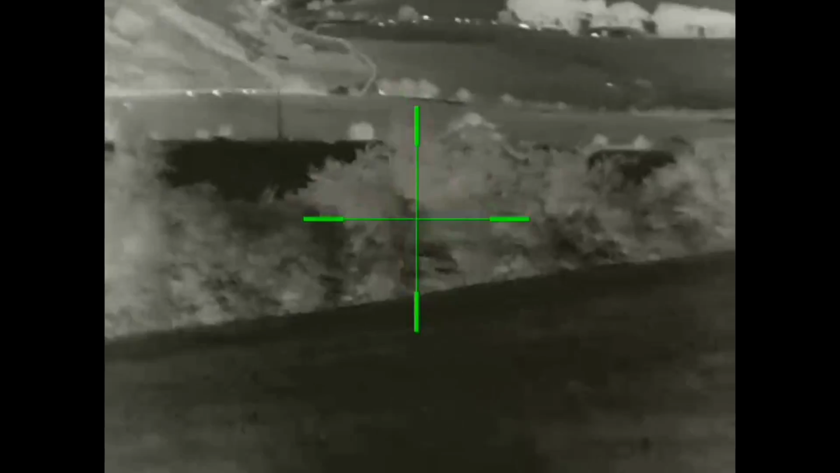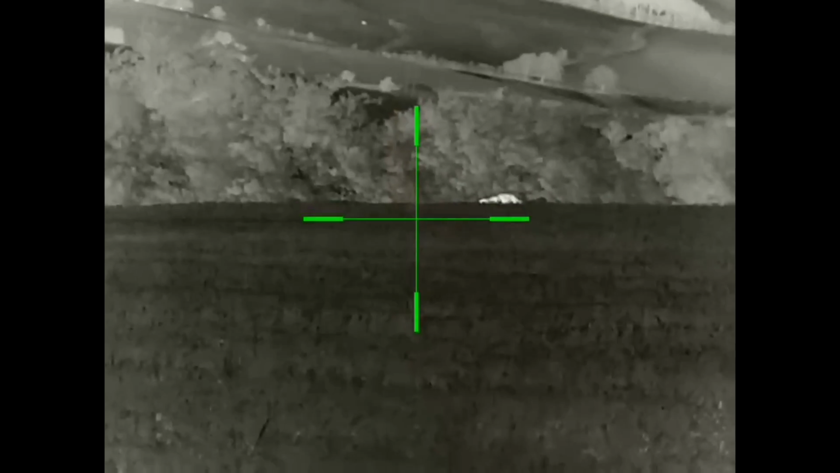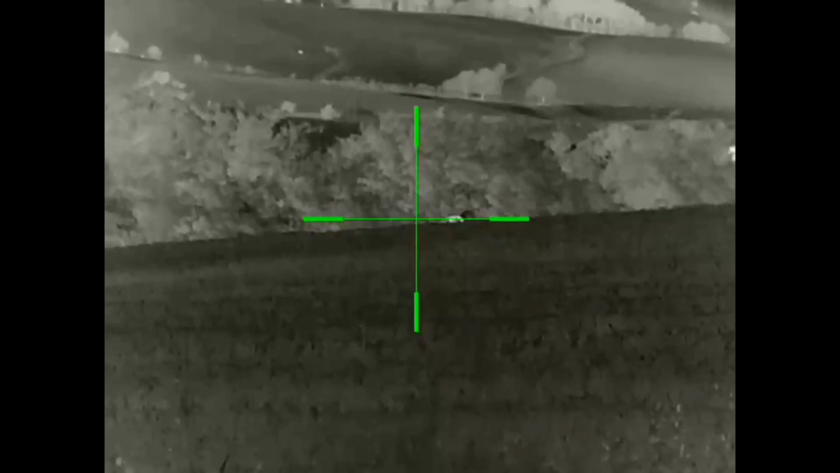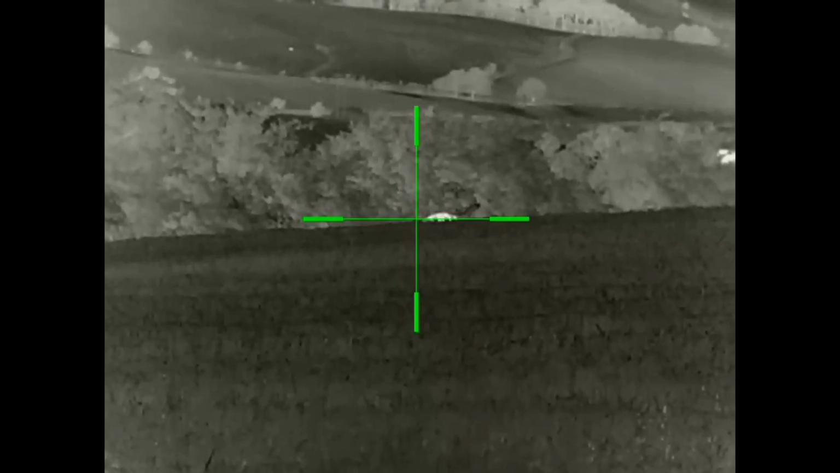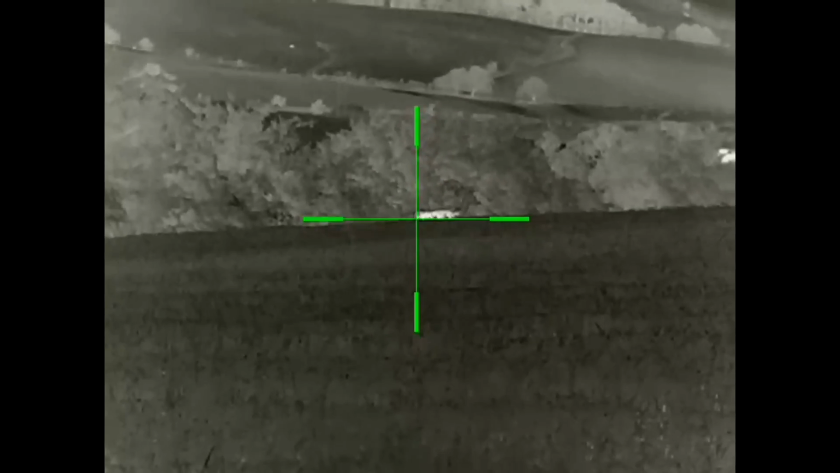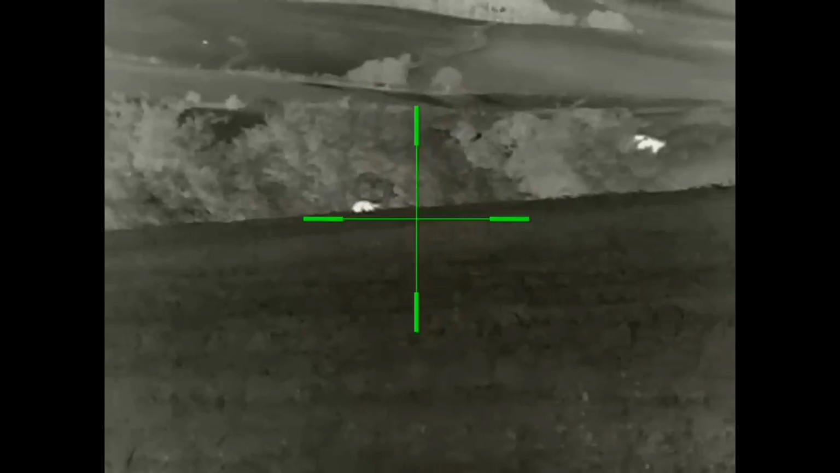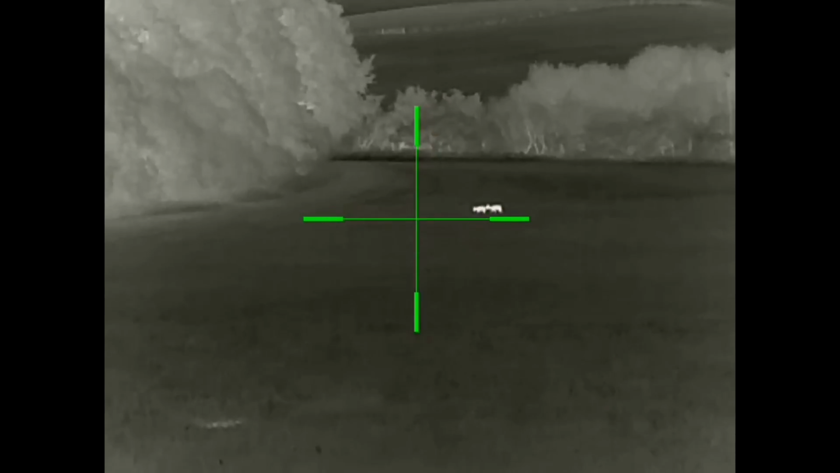The next fox I see was on the skyline, so I couldn't take it at this point. But interesting footage all the same. You can see how clear it is there. You can see its tail at the back. I think it's mousing away there. I moved into a position above it to get a backdrop, and was able to drop it later on. I didn't press record, unfortunately.